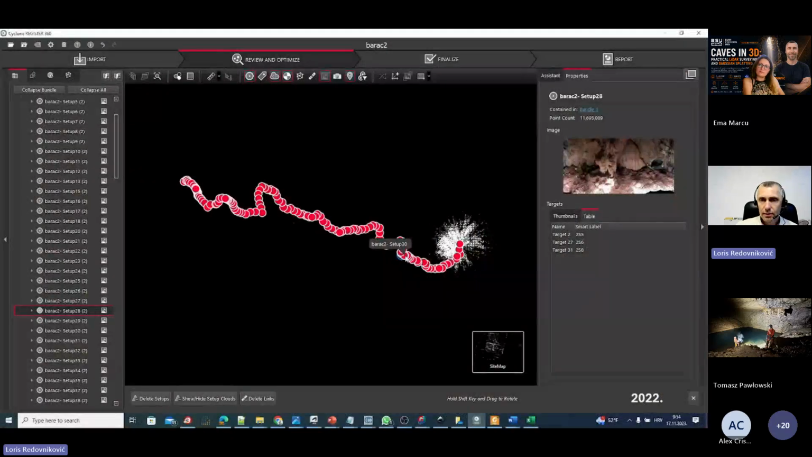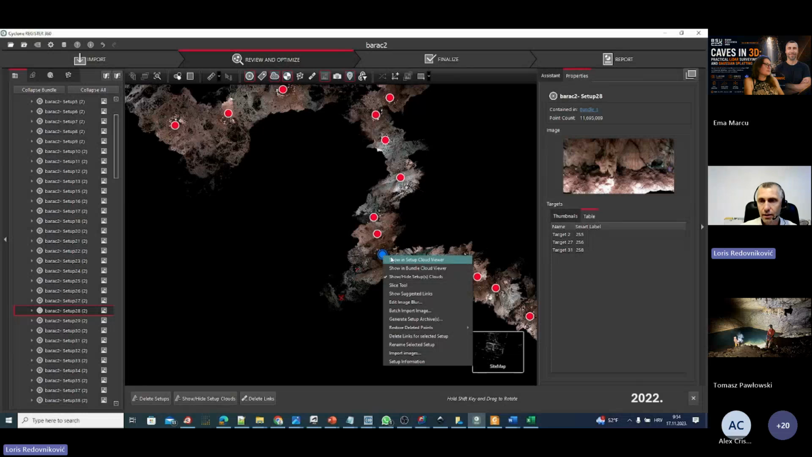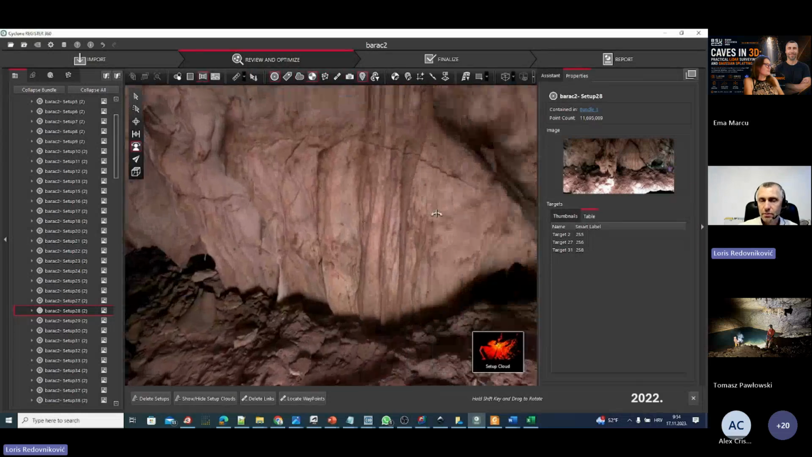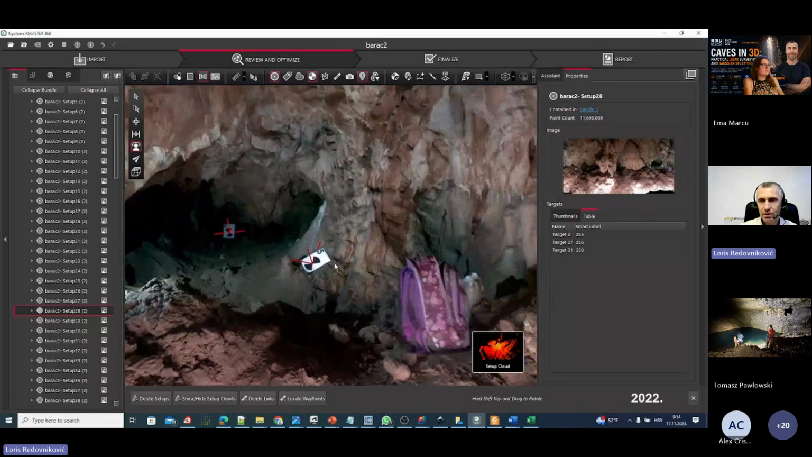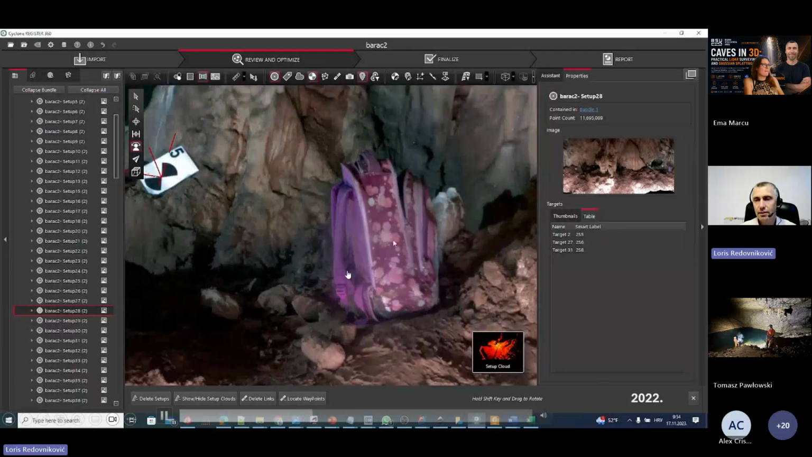Then I think in 2023 or similar, we were scanning Baracheva caves, and this time we used a Leica BLK scanner, and you see we use this target to georeference scans, and we also use